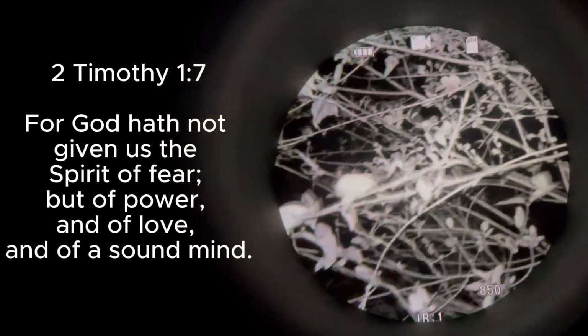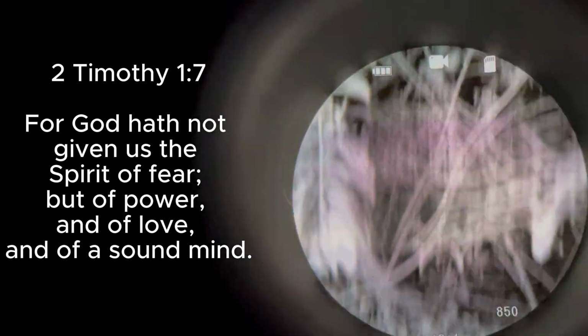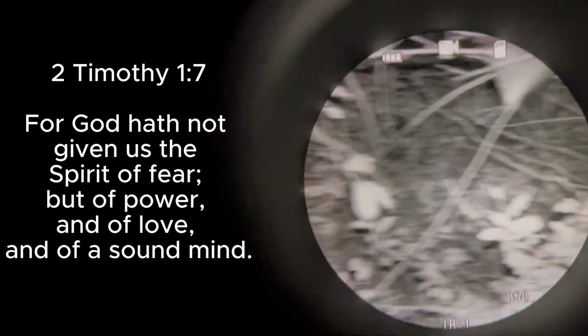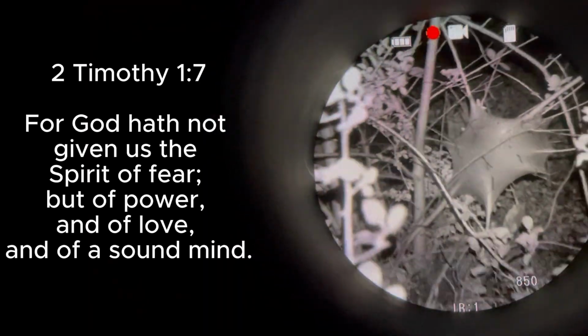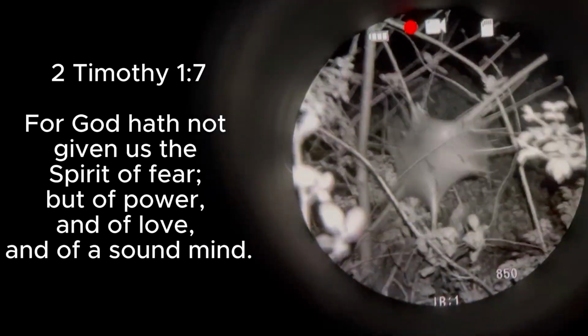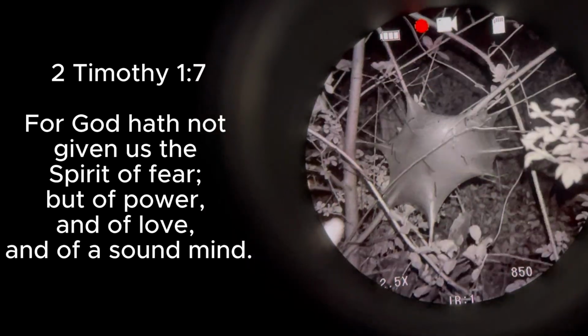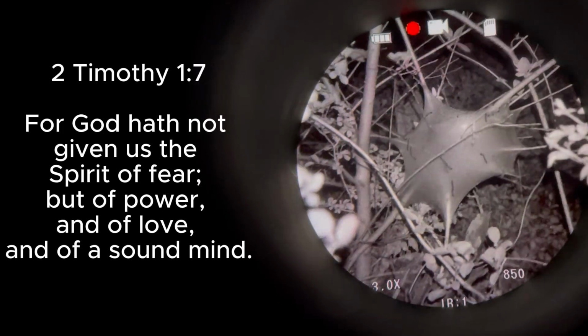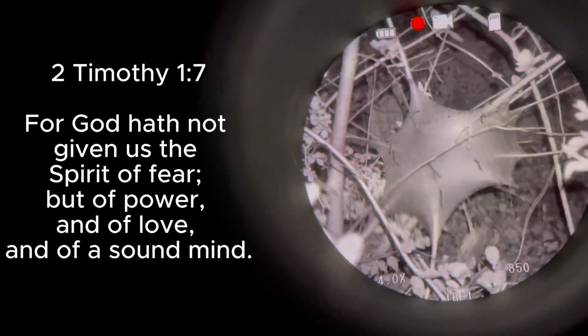This tree's got a bunch of like silky web looking things. Cocoons maybe? They're full of little caterpillar or grub looking things. Pretty neat. I would hate to walk into that not knowing that it was there.